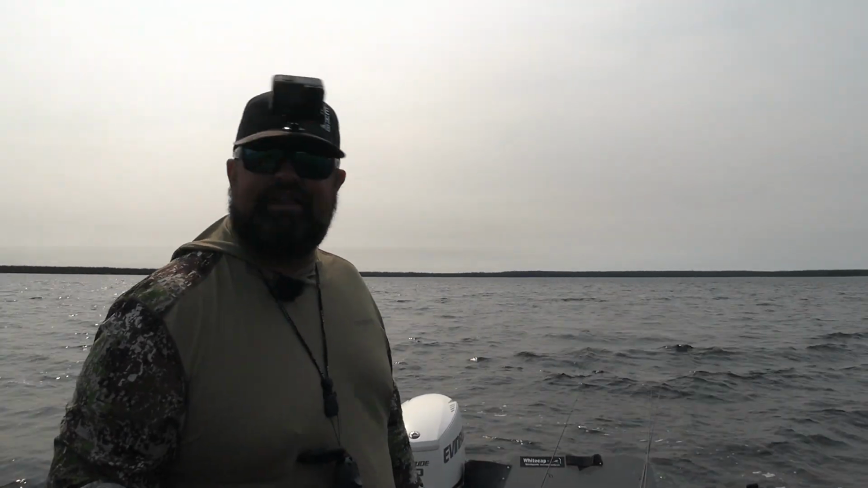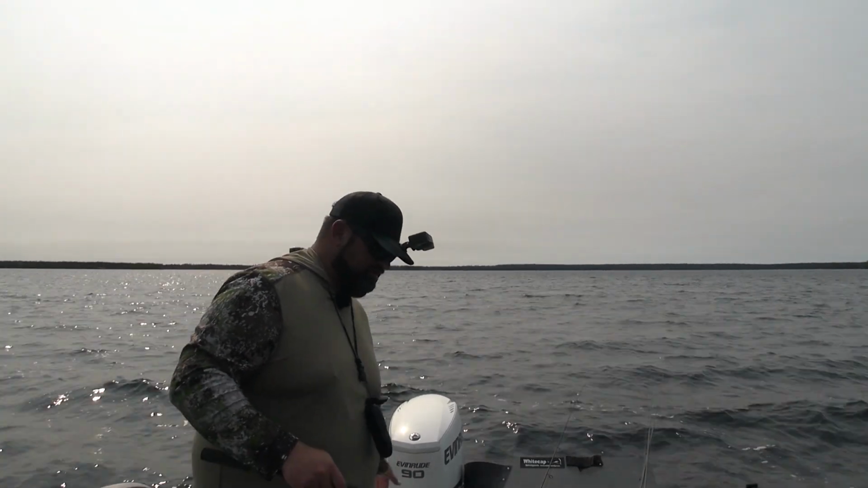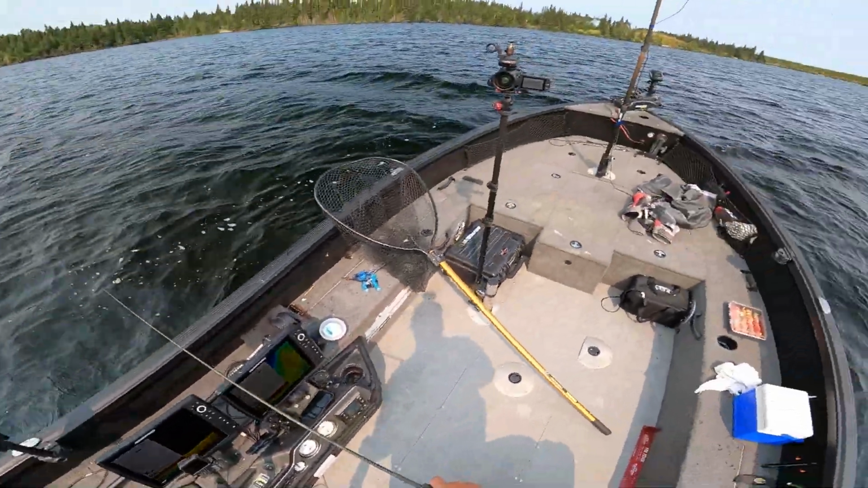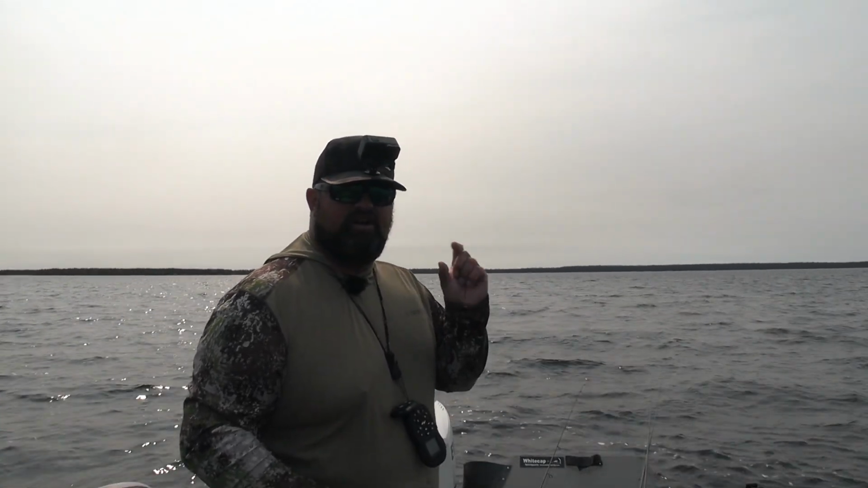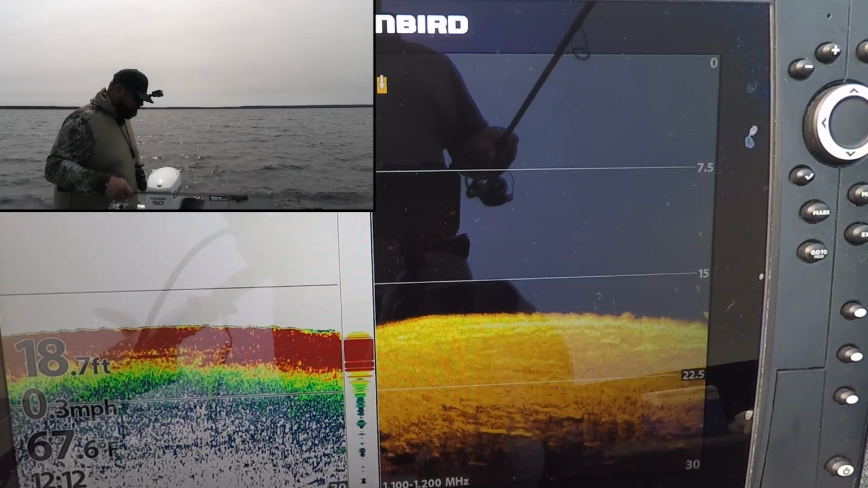Obviously you wouldn't want to use a dead leech, but they have a really nice balance to them. They just hover there pretty perfectly. And of course I still like my Google Eye jigs, the longer shank for the frozen minnows. I don't like a short shank on a frozen minnow.